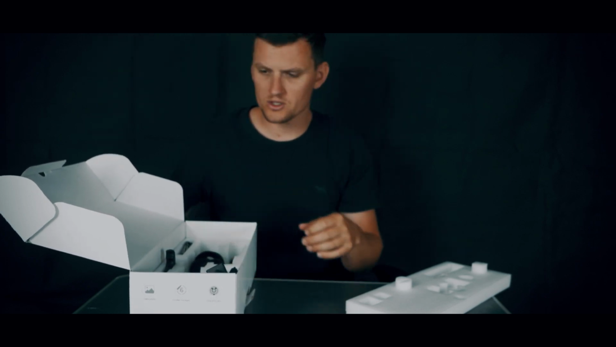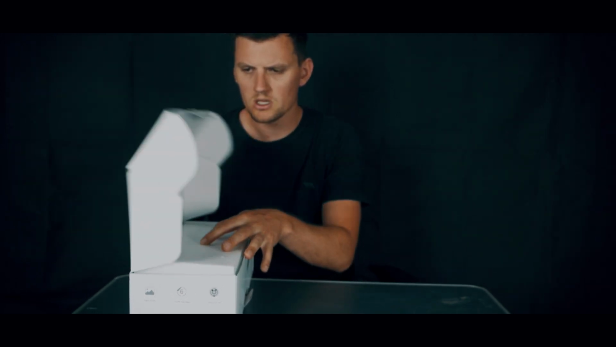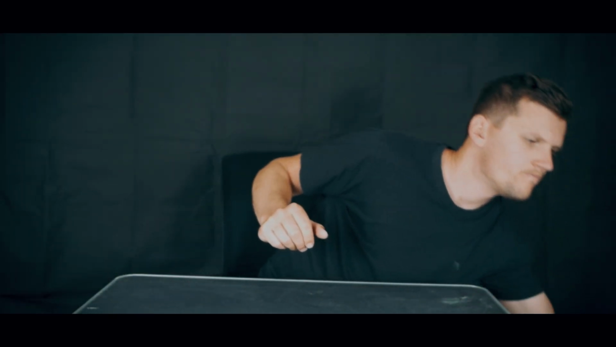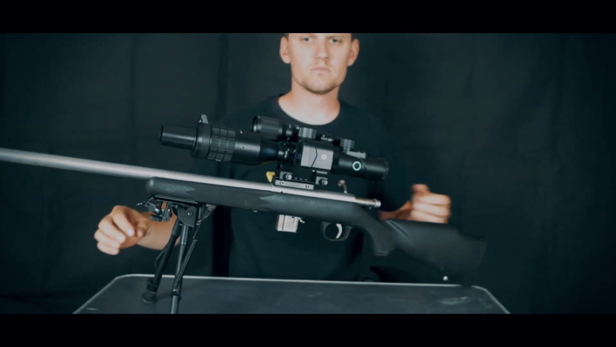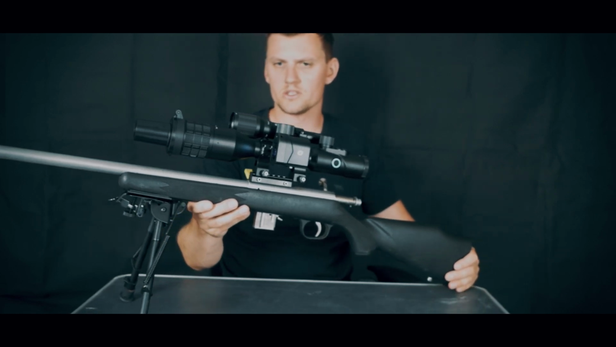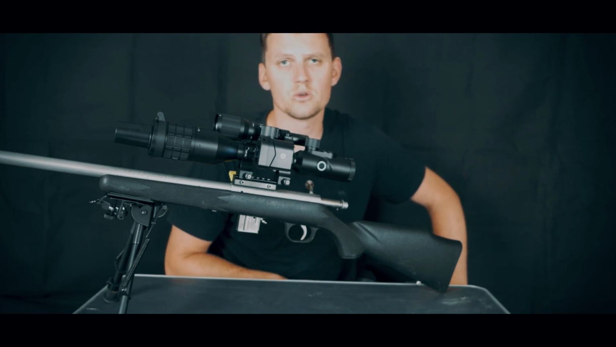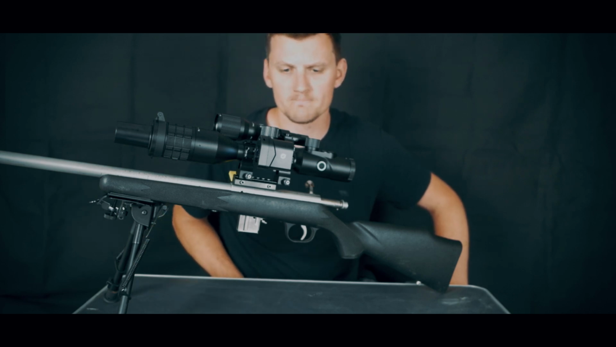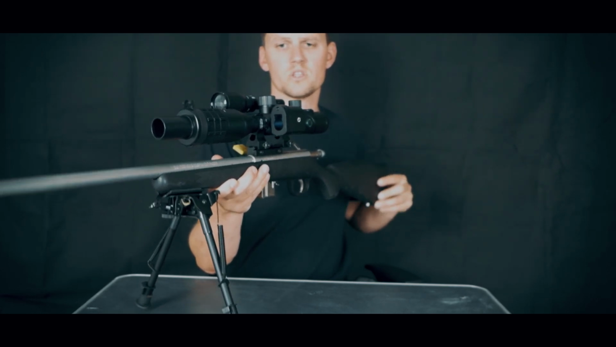And then of course I'll get rid of the box. We're not going to spend too much time on what comes in the box, but the box is gone, and I'll bring up the actual scope, which is right there. This scope is just mounted on my 22 Magnum. This is a bull barrel Magnum with a suppressor, and there you can see the scope's there.